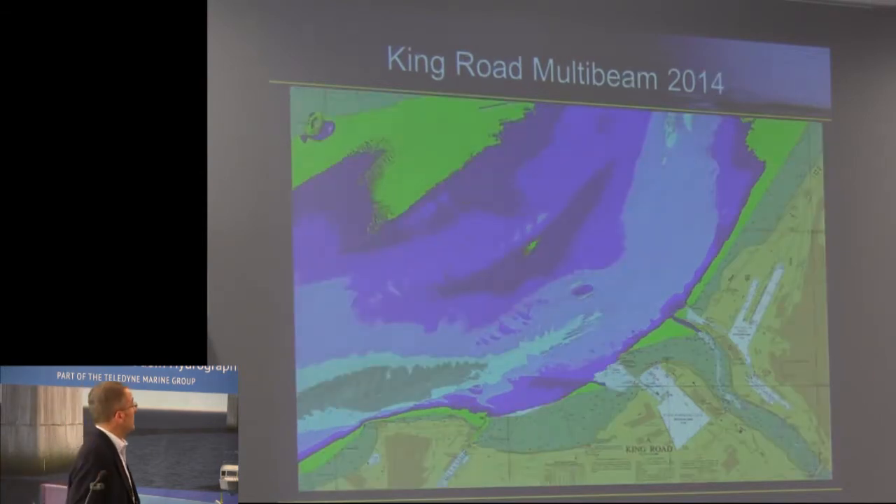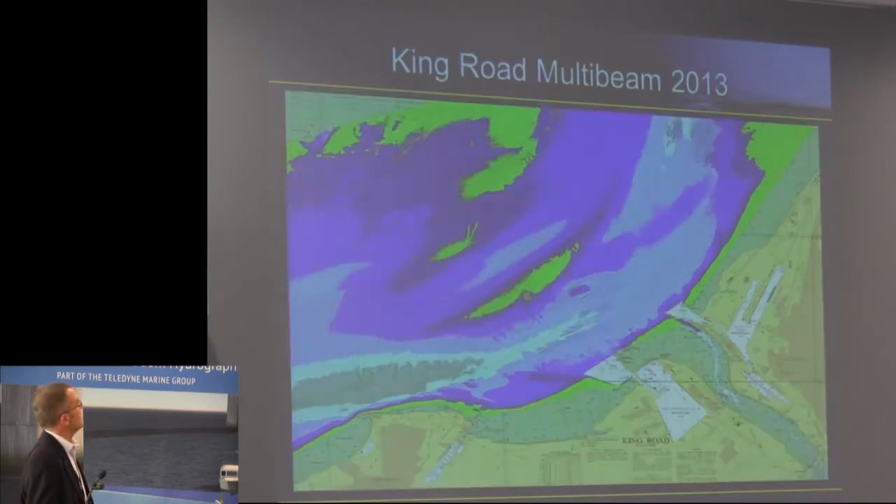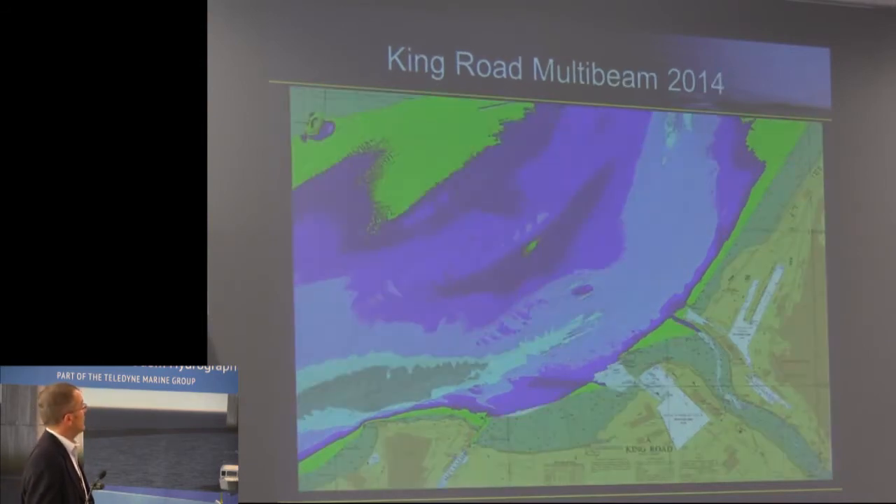So this is the multi-beam survey for 2014. See the changes. This is what we're dealing with. So it's very mobile. Areas here that were dry in 2013 are now wet. Some of the smaller ships that go up the River Severn to Sharpness often cut through there if they're a bit late on the tide.